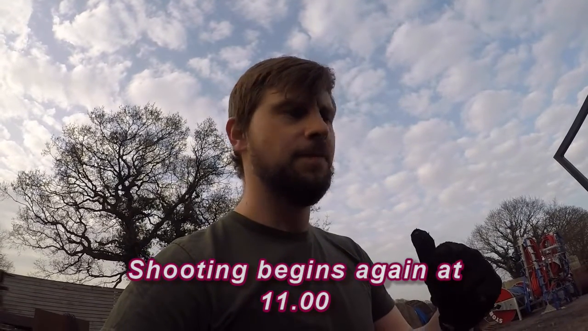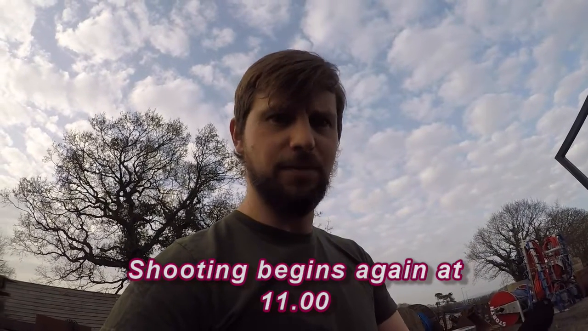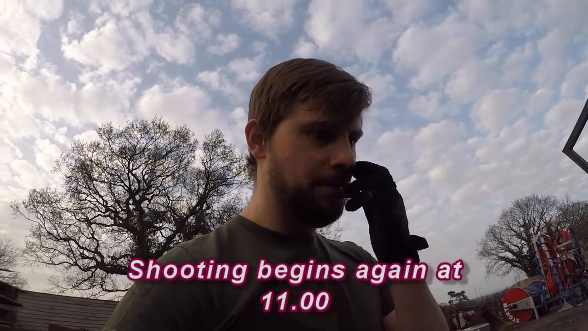So, I was out last night ratting, got 20 rats using the red torch. I would have stayed longer, but it was getting a bit late at night and I had work in the morning. So, I'm going to continue this one tonight, same again, red torch, and the good thing about using this red torch is I can use my Eagle Vision with my GoPro.